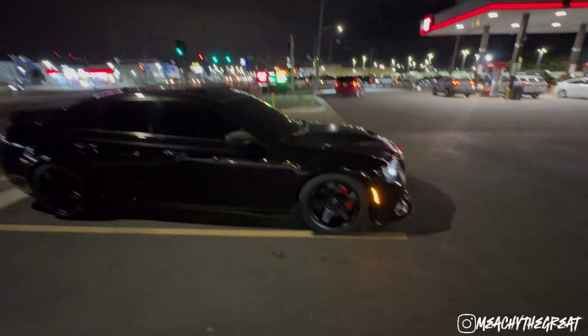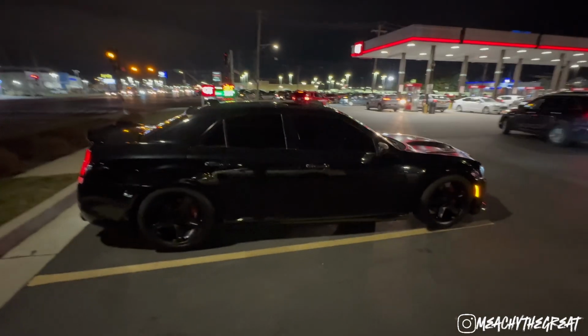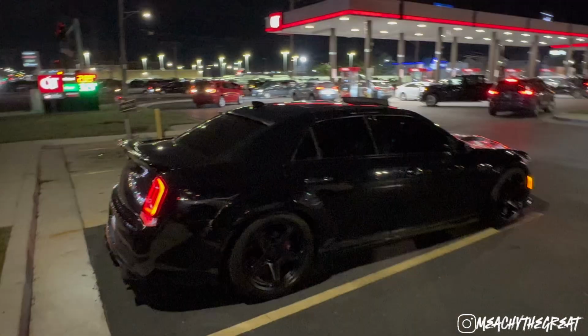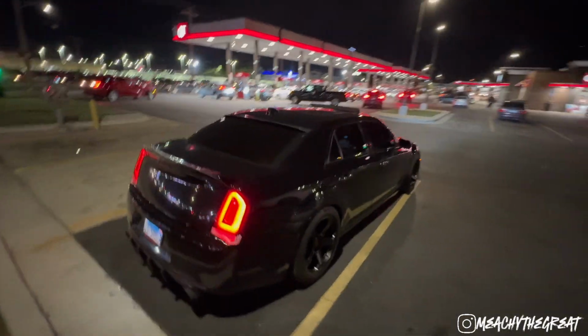I'm definitely going to get some SRT center caps and some silver lug nuts just to make those wheels pop a little bit more, so they can look more OEM. You feel me? I just want that OEM look. So that's literally it.